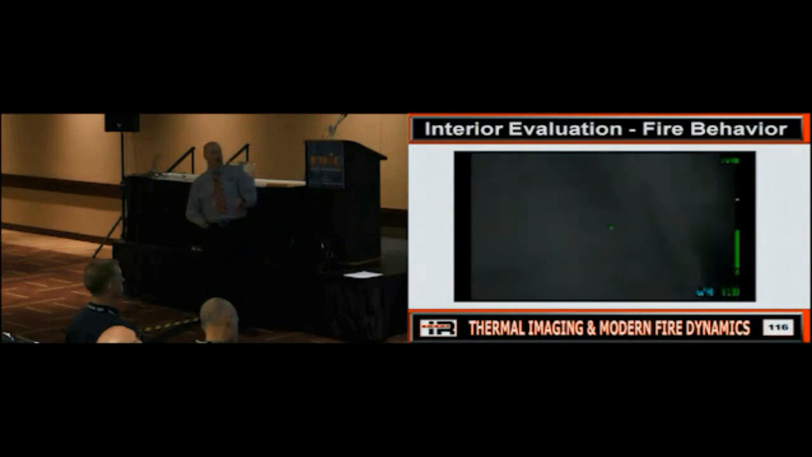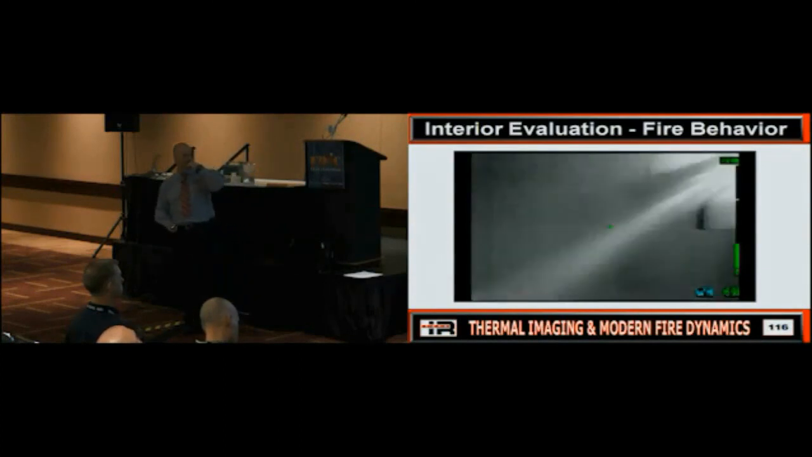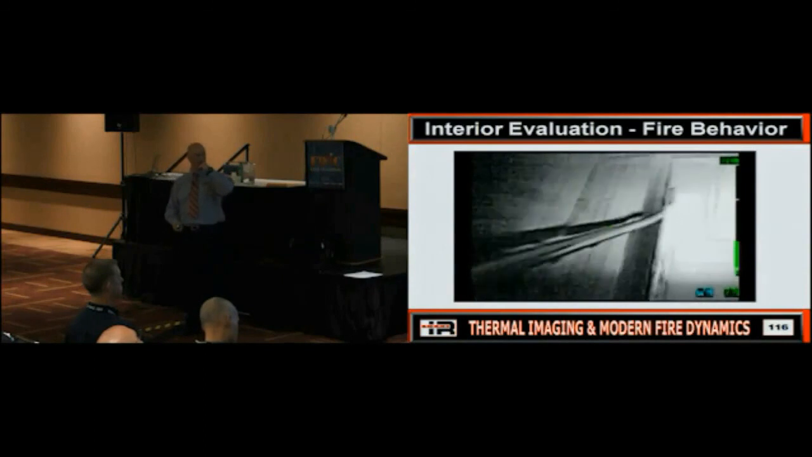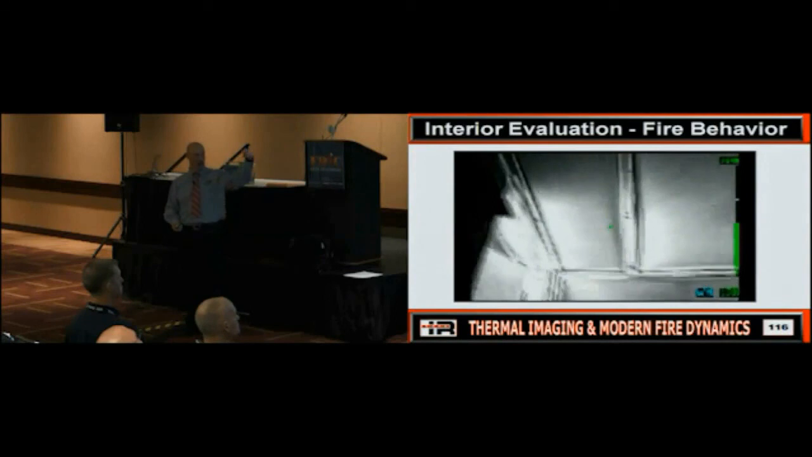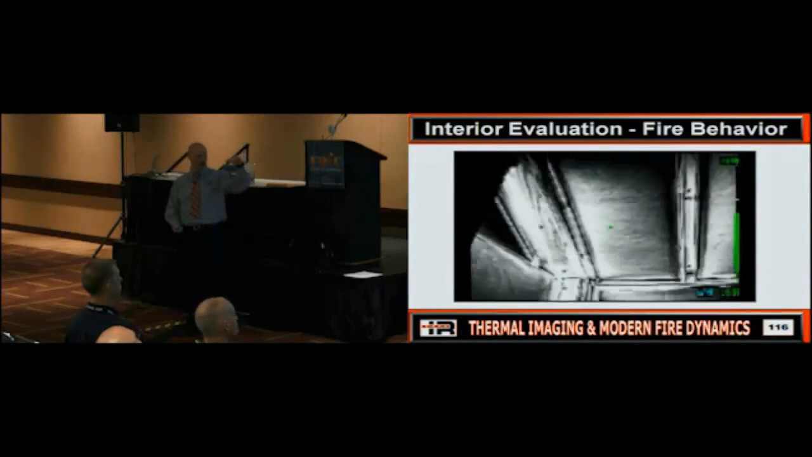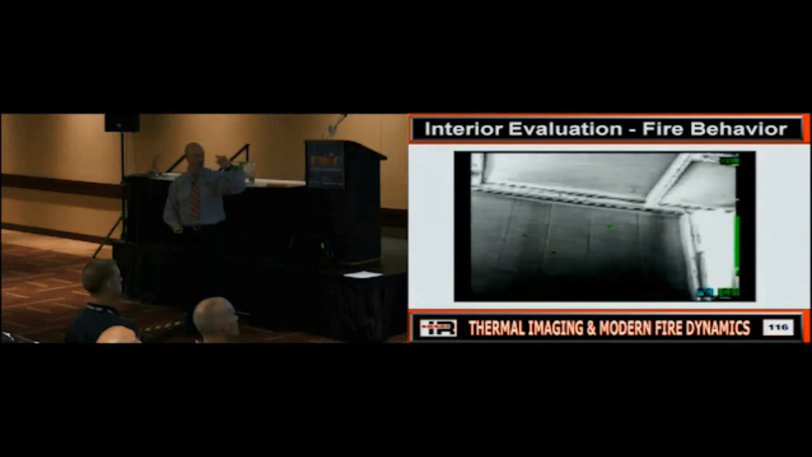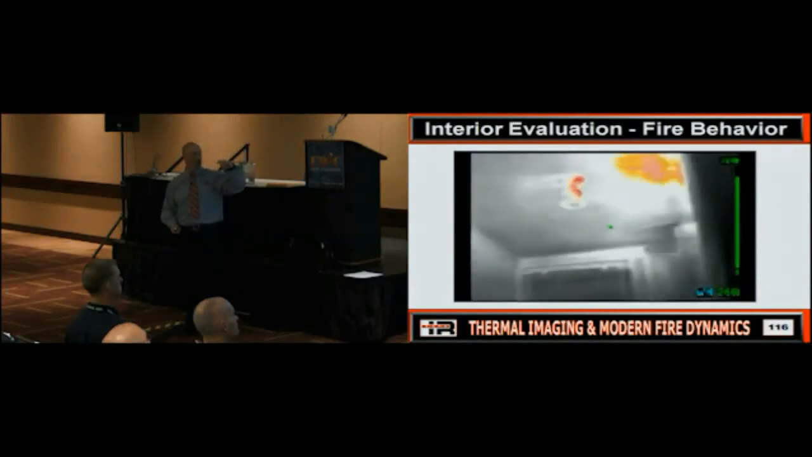So we look up at the top of the stairs. Yep, there's some convection and some heat, so let's go see what we got. So we roll up. It's a microbolometer, so it's not as obvious, but it's there if you look. Can everybody see it? So it's coming out. So, okay, what do we got at the top of the stairs? We're going to check left, check right. Yeah, it's definitely going that way, all right? So we peek in here.